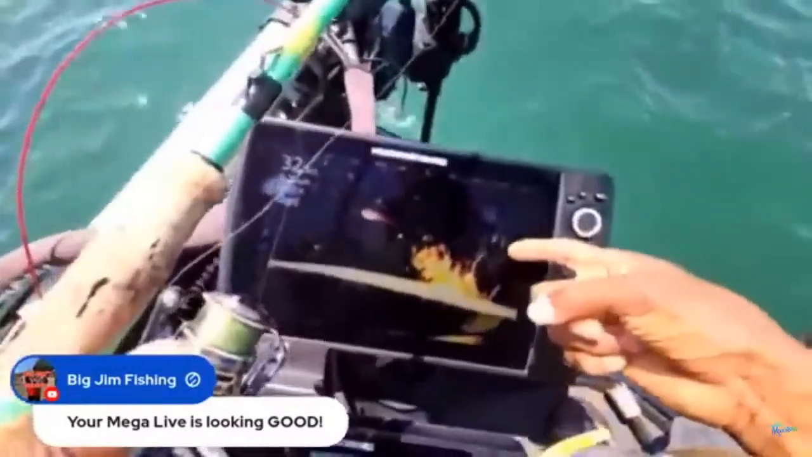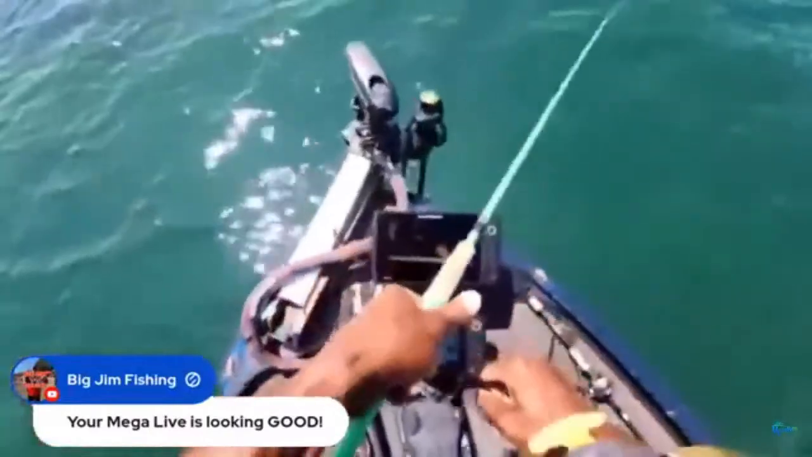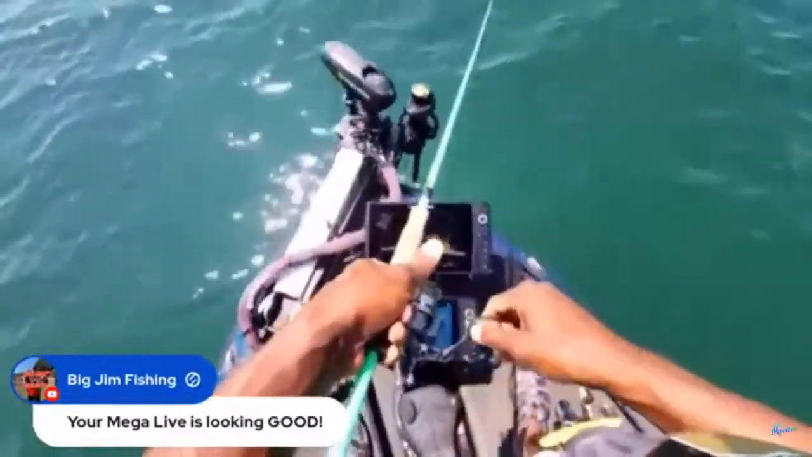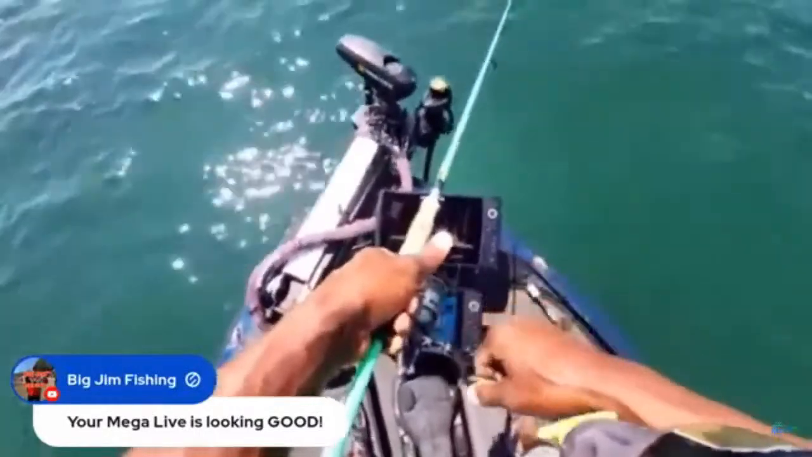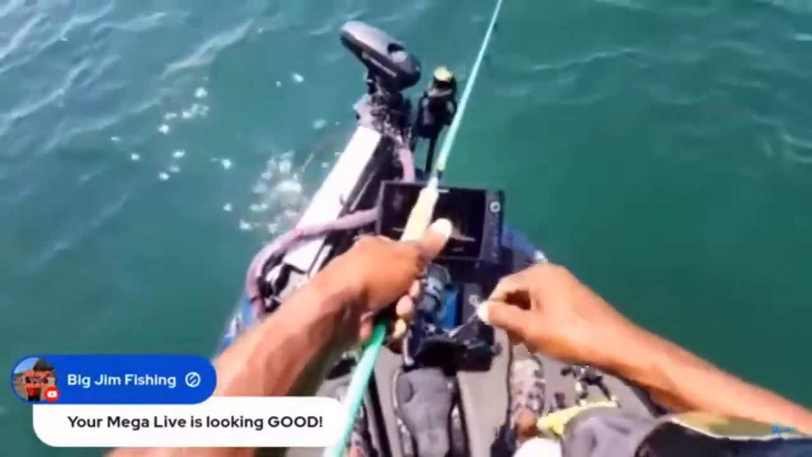So there they go, guys. There's my bait. Those are the fish that are following that spy bait. So it's right there where I need it to be. Now let me bring it through there. Those fish are kind of active. So all we need is one that gets a little froggy. Go ahead and put his lip on it.